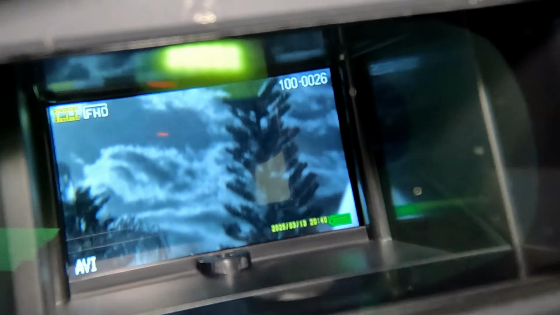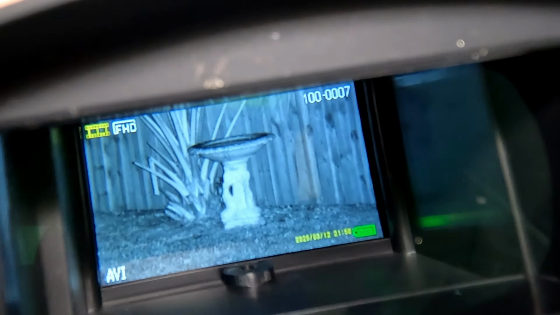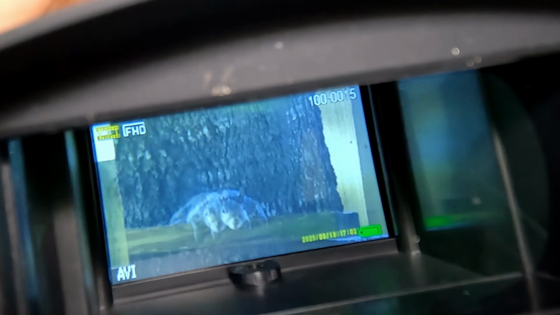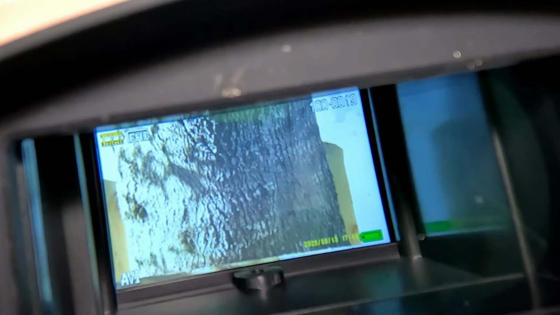And then when you go over here, you got your photo mode, your video mode, and then the review pictures mode. And actually, I guess I've got some in there, so let's see. You can review the pictures and videos. Just having a lot of fun with my squirrels and whatnot, and the raccoons at night, and the owls. So, real simple to use.